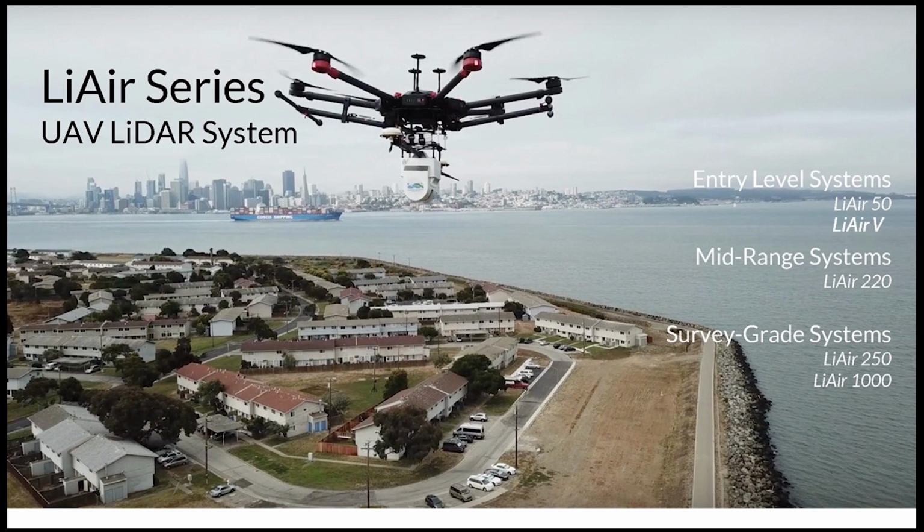So we break our product line down into three different levels of systems. Our entry-level systems, which are more entry-level in terms of price, though capability can still be quite high, include our LiAir 50 as well as our LiAir V. And then we get into our mid-range systems, which in some situations are very capable of better quality data than you're going to see from our entry-level systems. But really, this system is designed for its ability to collect distance measurements from targets located farther from the sensor than you could achieve with something like the LiAir 50.